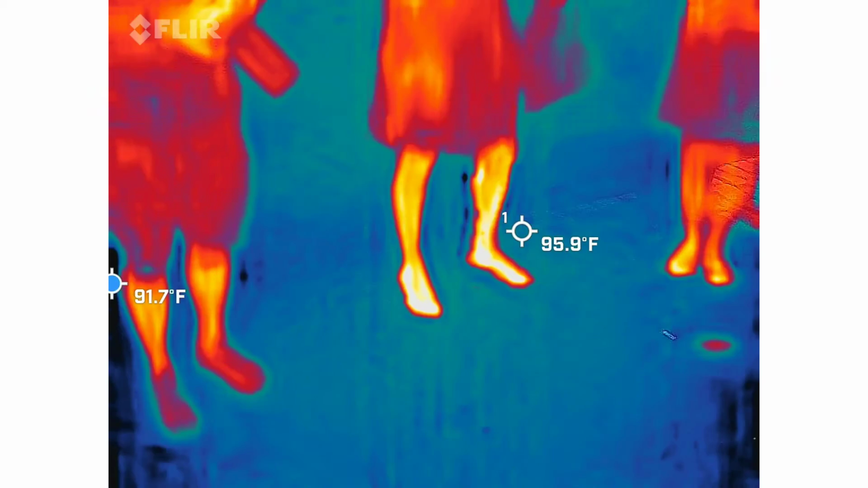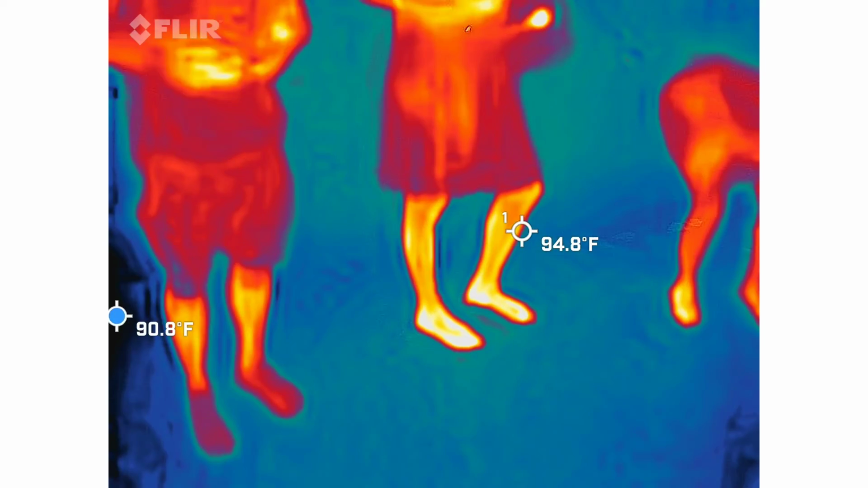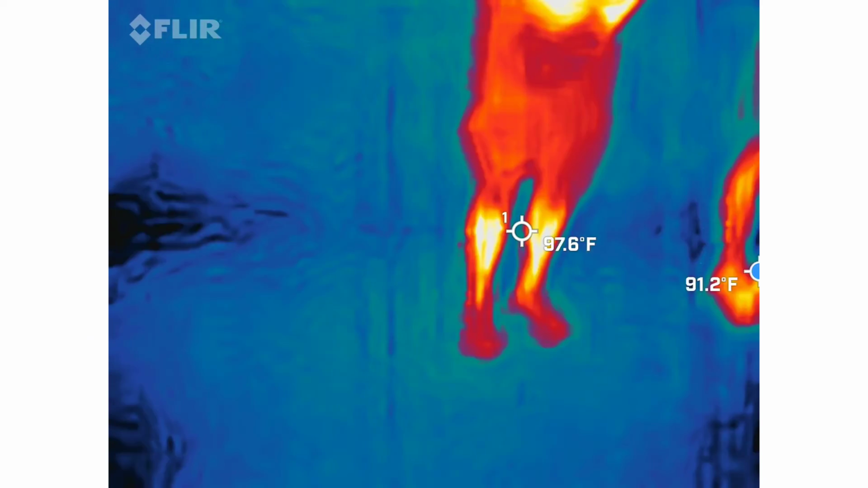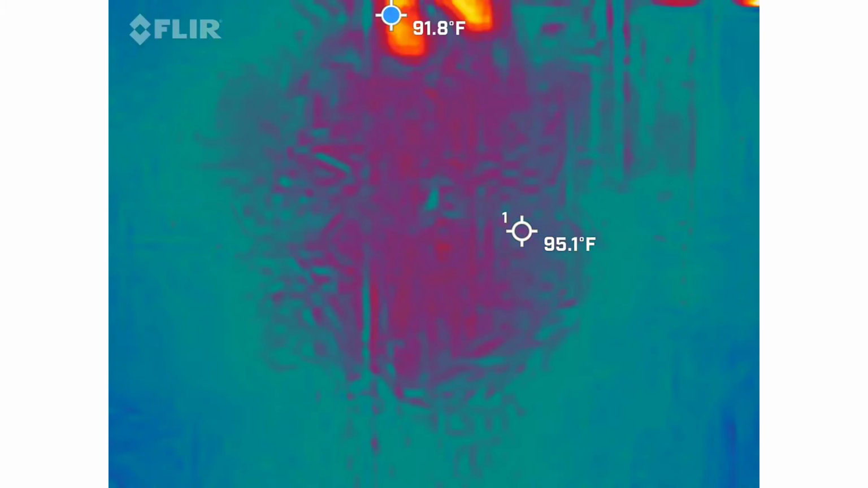Okay, so we got 5.7 and 5.4. That's good enough for me. So basically, in a nutshell, what's going on is that these granite bricks, because they've been here for so long, are said to hang on to the consciousness of the memories of the things that occurred here.